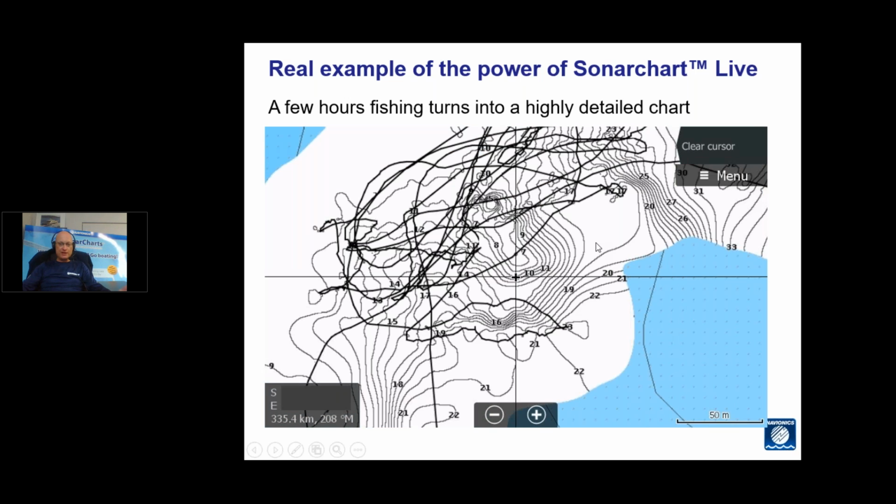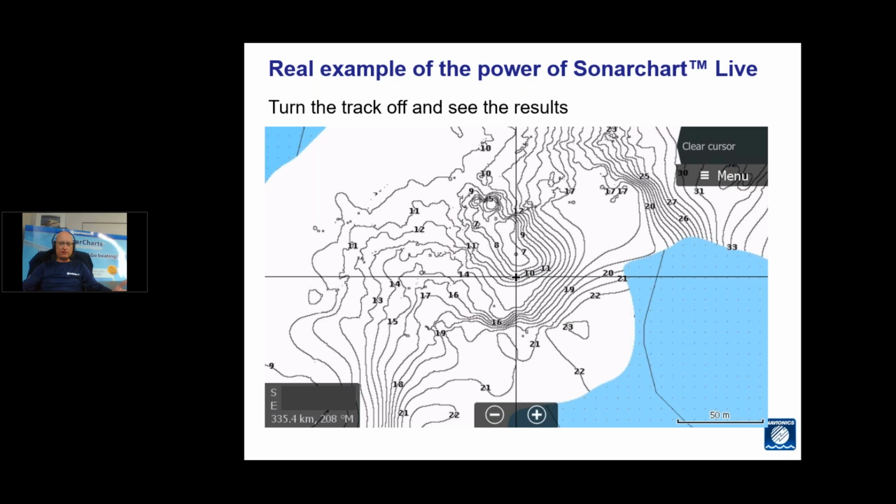So the example I've got here, you can see the trails of this area that we were working over pretty hard fishing for a few hours. And you can see there the level of detail that's now come in over the top of the existing chart. If I remove the trail to clean that up, you can see there the very detailed chart. The area in question has a lot of ledges, a lot of rocks, and you can see from that the level of detail is quite good.